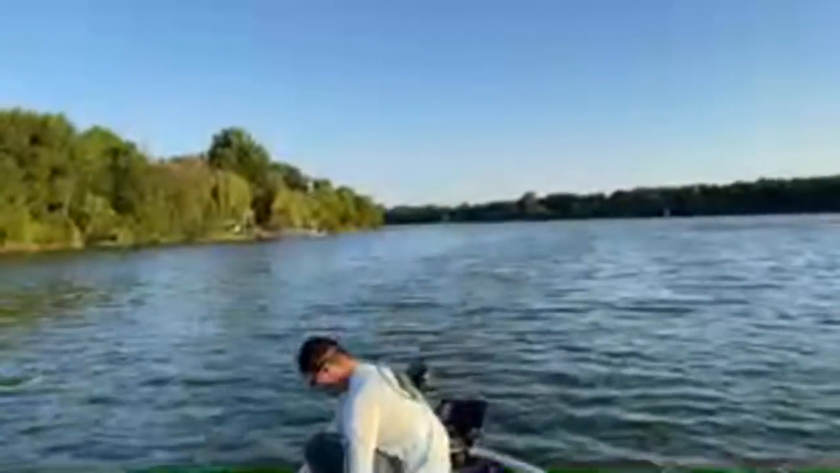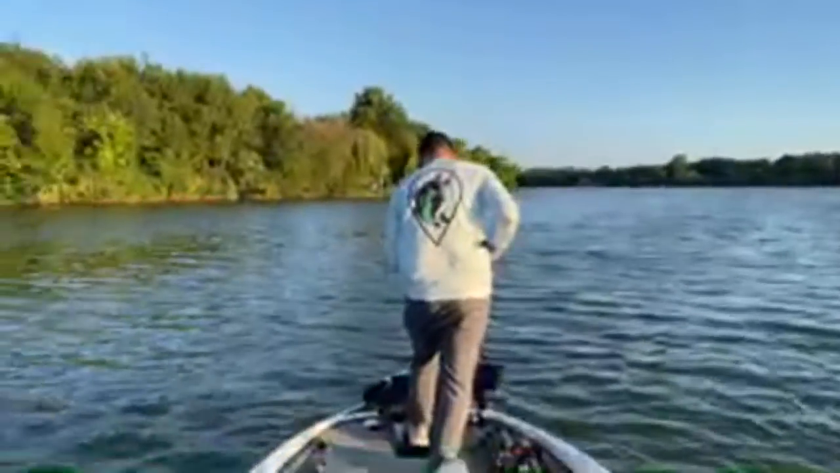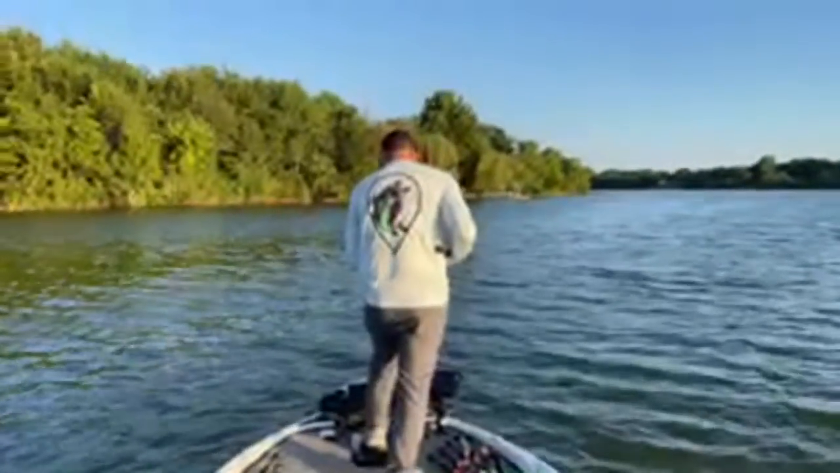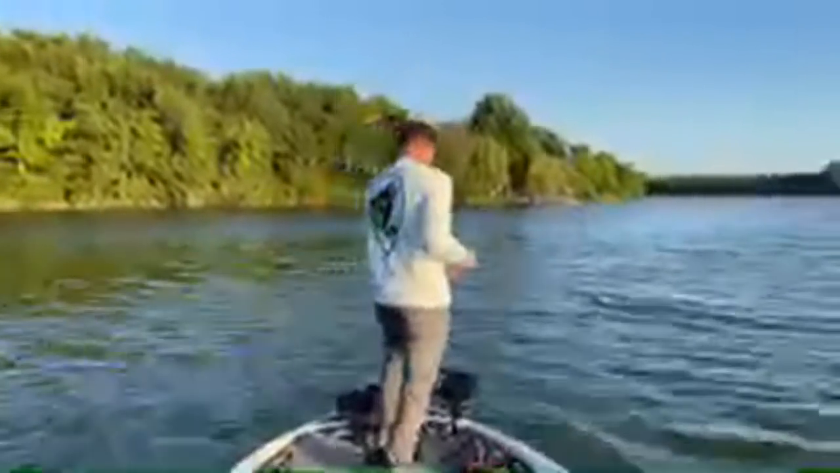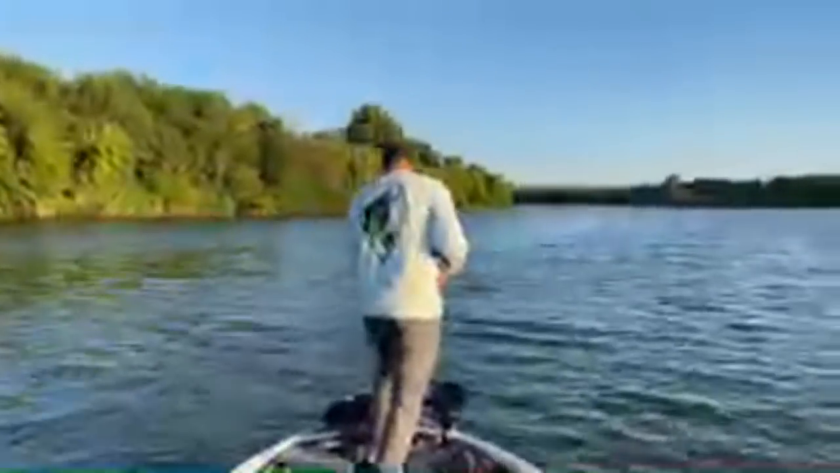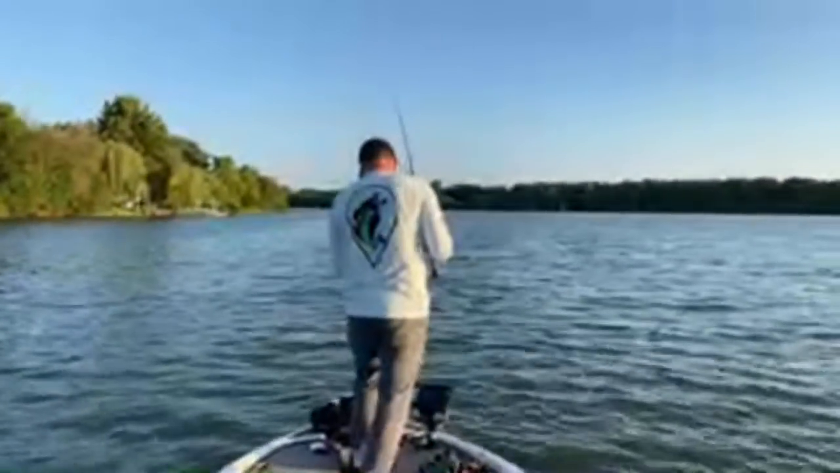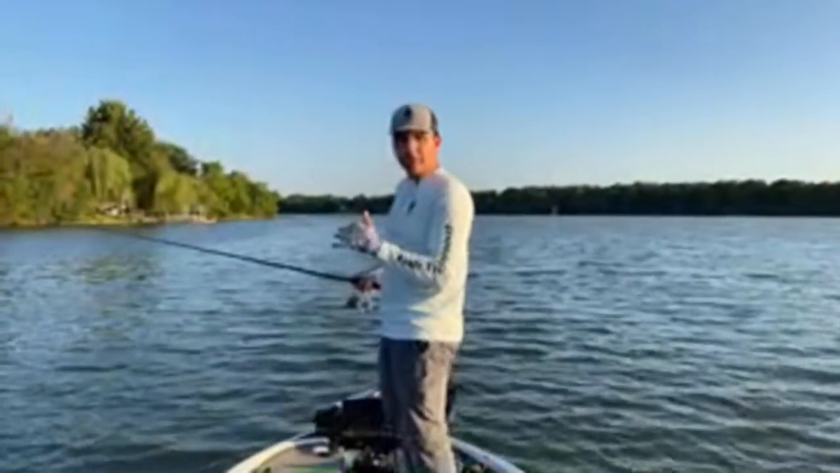Okay, so I got some brush down there. I'm gonna pull up my shaky head again. There's a bunch of fish on the live scope up here. I mean, a bunch of them. Right up there. Okay, so I'm gonna spot lock us here. There's a little bit of a drop and there's a little bit of brush down there.